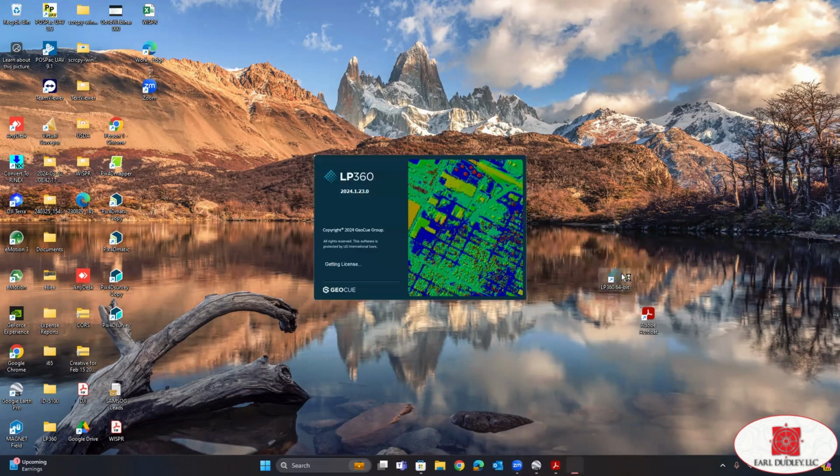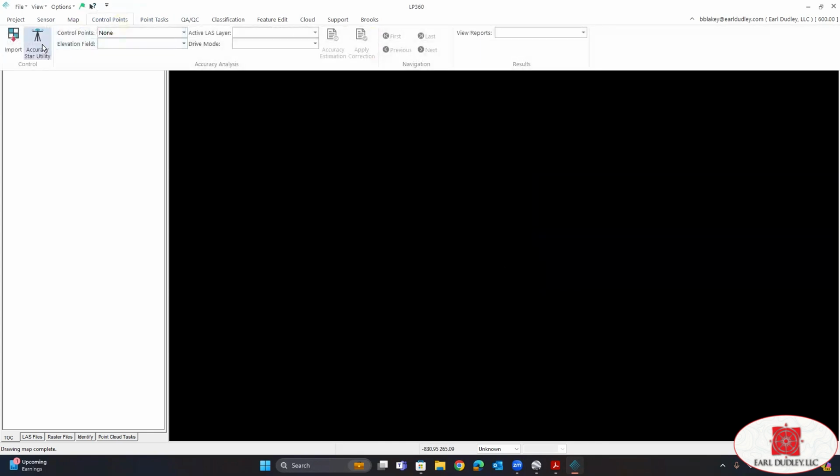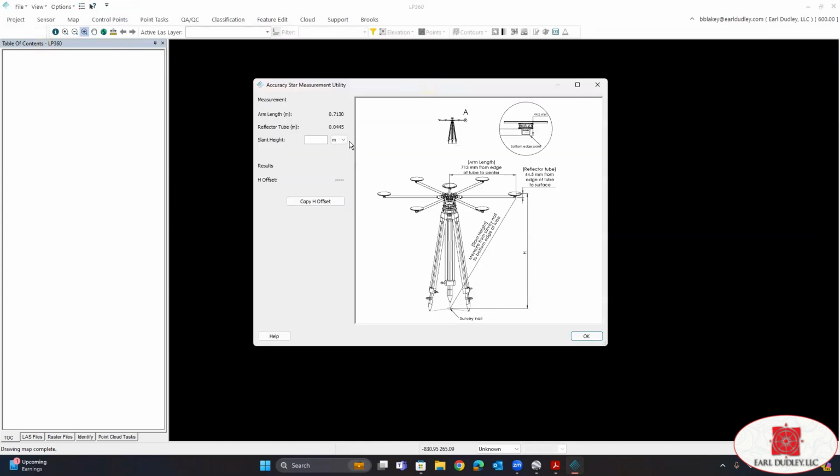Go ahead and fire up LP360. Right here, I'm just going to hit cancel. And the first thing that we're going to do is open up our accuracy star utility and enter our slant height to get our H offset. So whatever your slant height may be, just be sure to enter that, copy that, and we're going to be using that in our check shots.